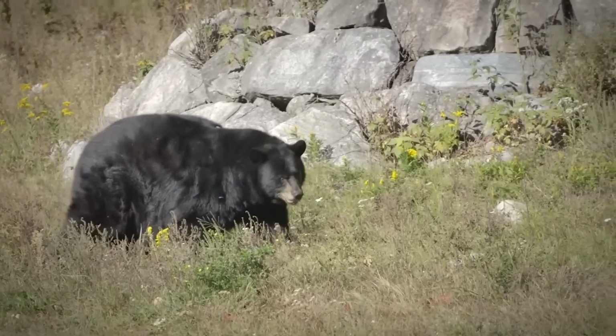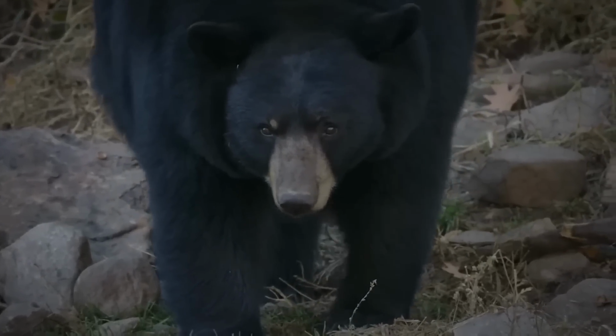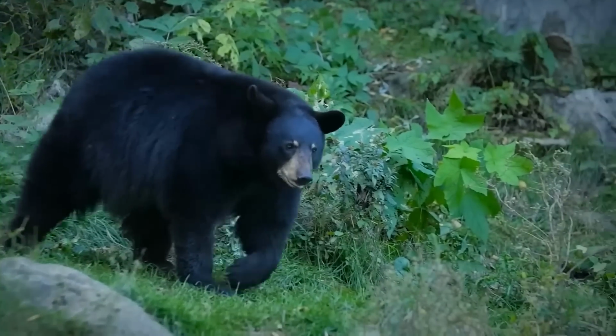The scariest part of all was that it wasn't just Hank. They found more than one DNA sample of a bear. There were at least 4 other bears involved. This puts the authorities in a difficult situation. While some think they should set up traps, capture them, and move them to a different habitat.